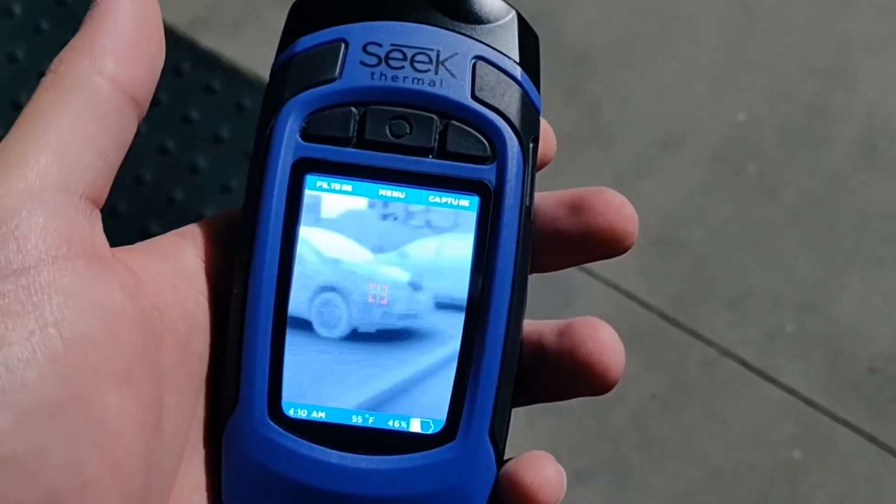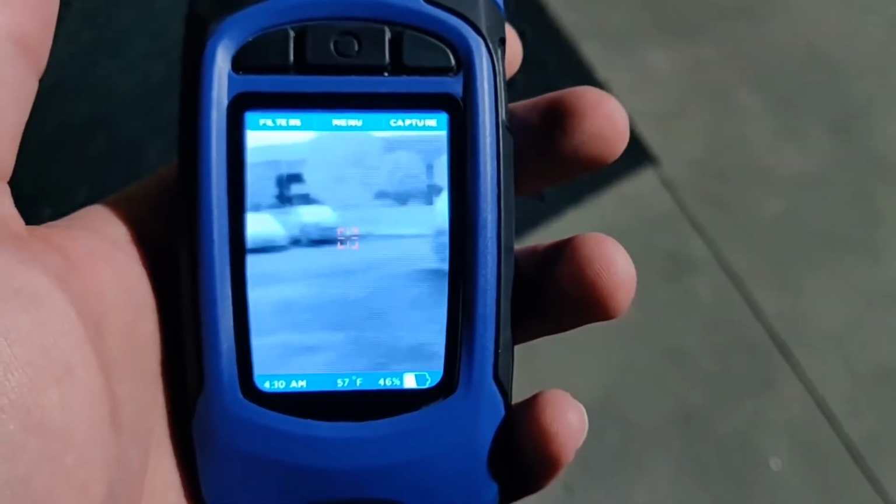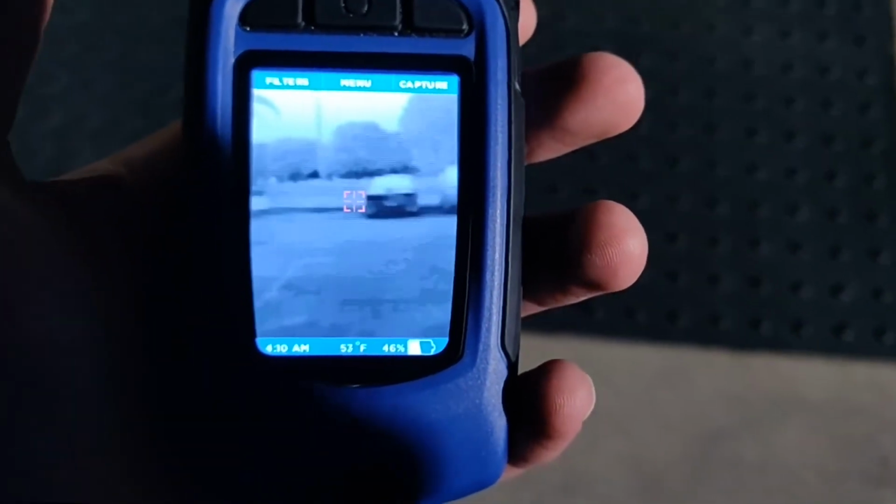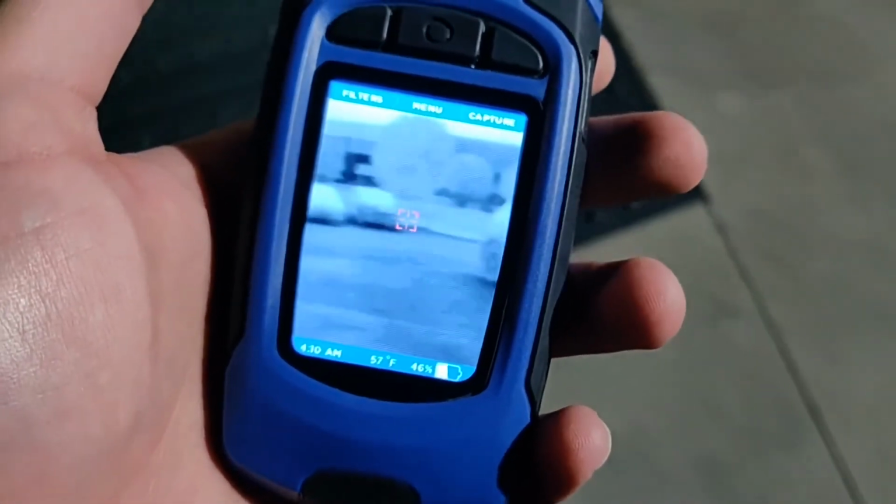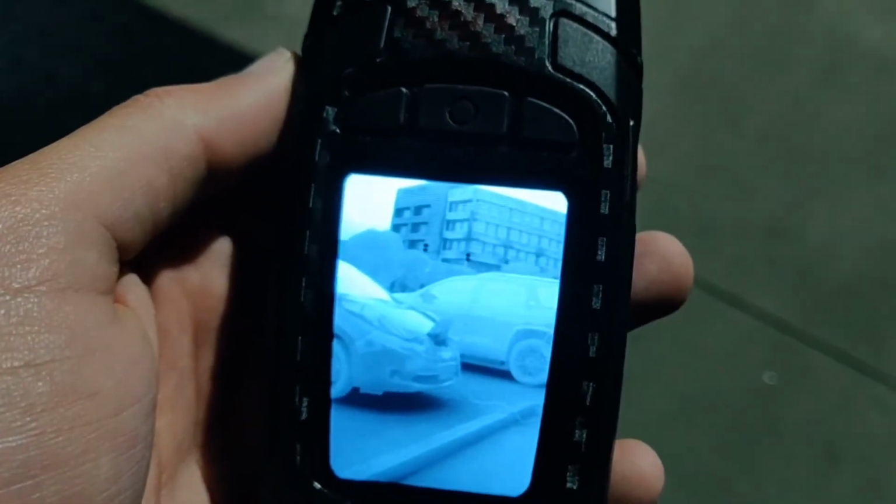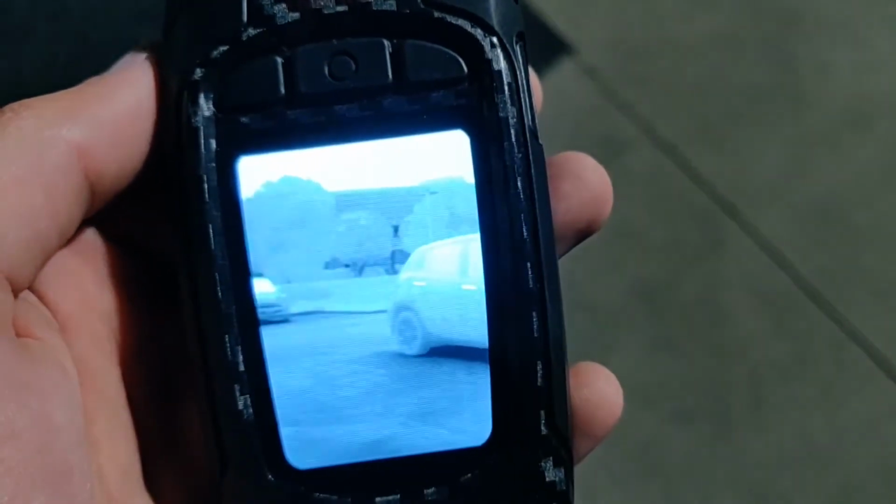One advantage the regular Seek Thermal has over the Pro is its extensive battery life. It's able to last me around 8 to 9 hours of use on almost full brightness, whereas the Pro version seems to only last me around 3 to 4 hours. It all depends on what prices you can find for the two devices, but in my opinion the Pro version offers better resolution, better range, and better sensitivity. The high refresh rate version that I have also helps in detecting fast-moving objects like animals or pets at night.